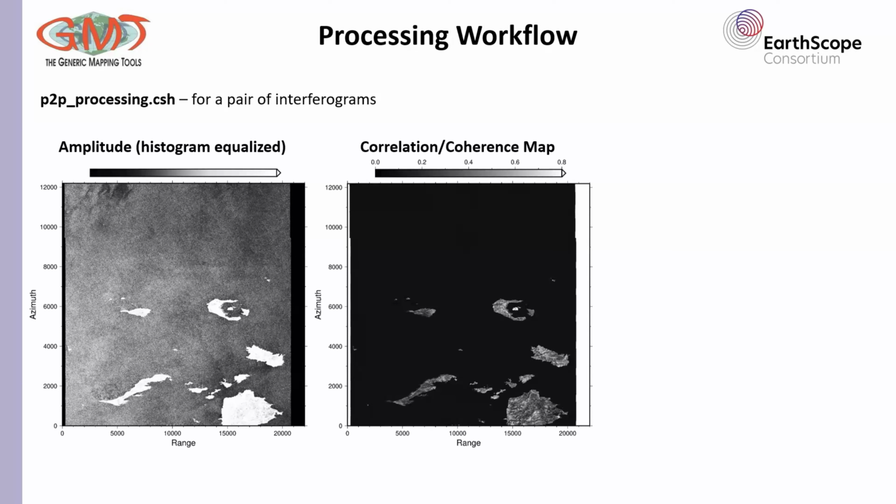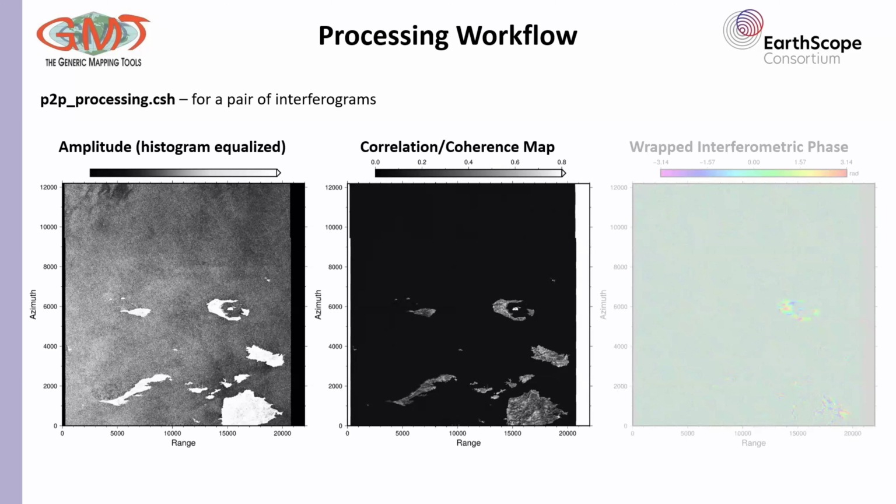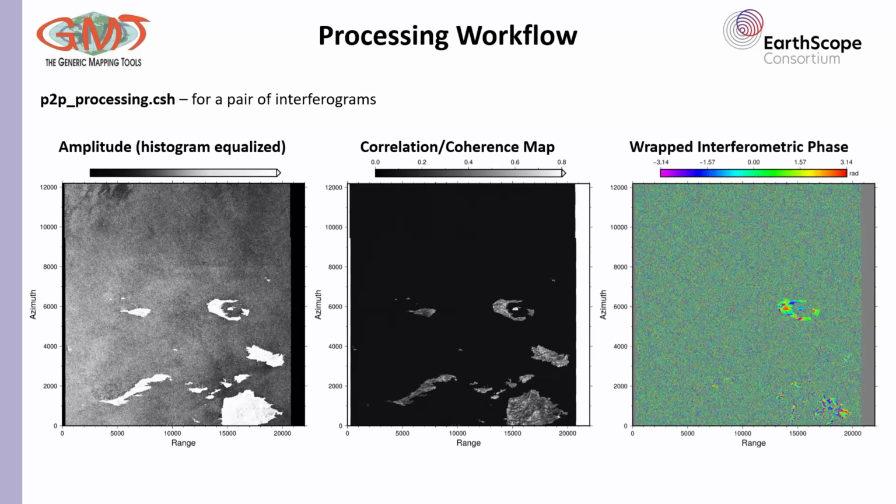So these high values indicate some stable surfaces such as buildings and mainly here rock. And on the right is my wrapped interferometric phase. And this is where the deformation begins to appear, particularly visible around the caldera. So all these were used in the next steps,